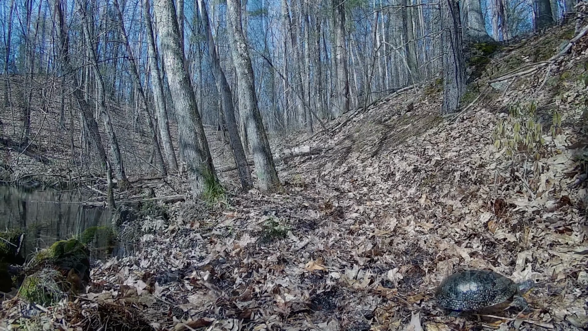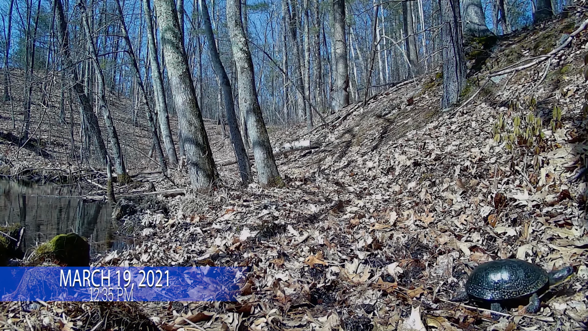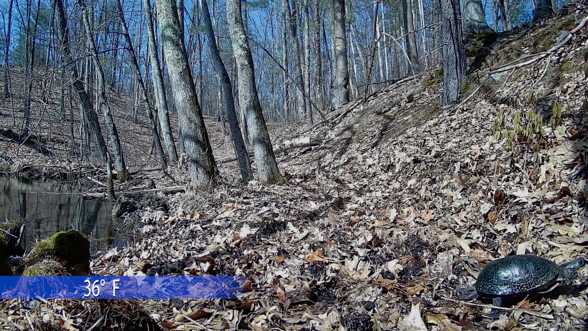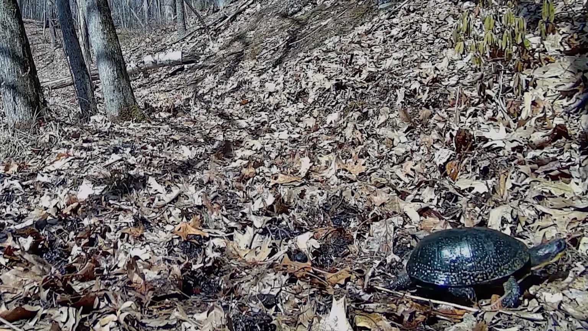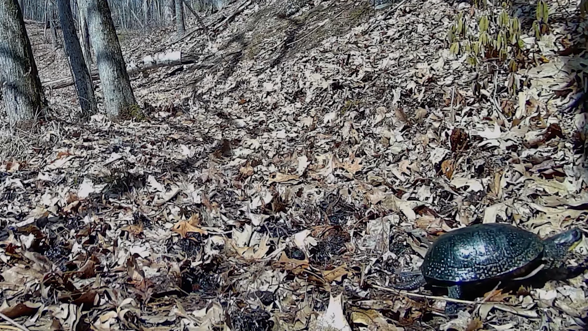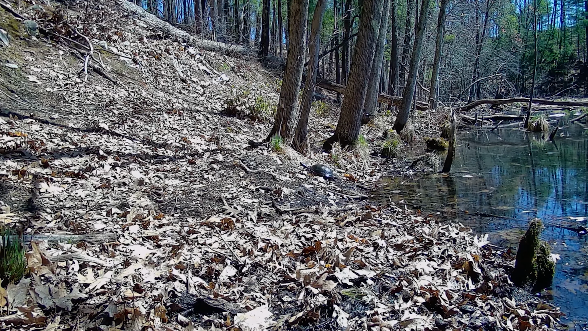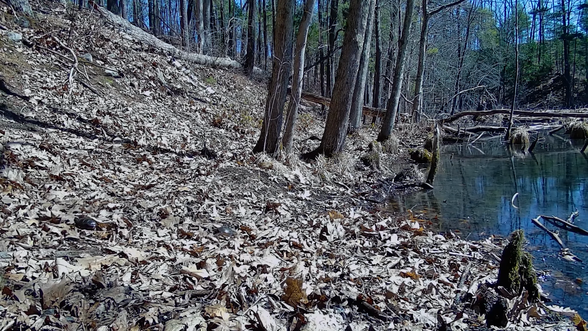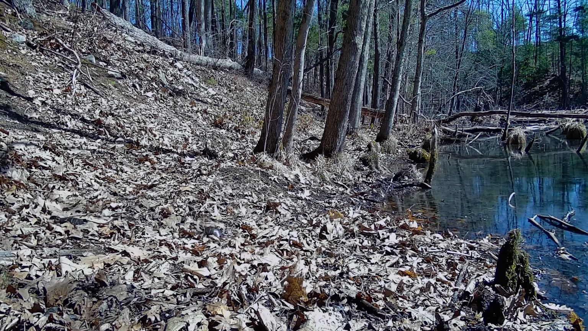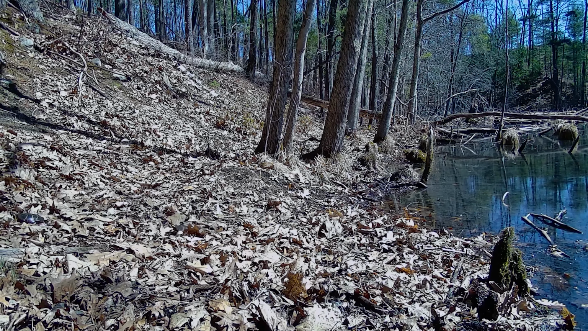reptiles, so when one of the cameras captured an endangered Blanding's turtle on a chilly March day, I felt especially fortunate. Blanding's turtles are semi-aquatic, and this decent-sized male is likely migrating to an adjacent wetland. Both cameras at the edge of the marsh would capture several more Blandings and eastern painted turtles, but from a distance. However, another species of turtle made a big appearance on one of the cams, and is our number 3 in our countdown.